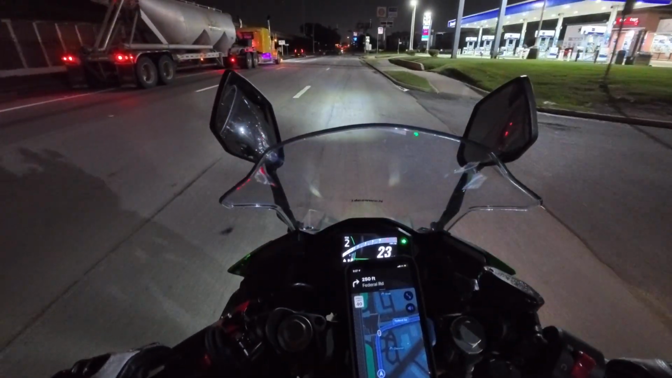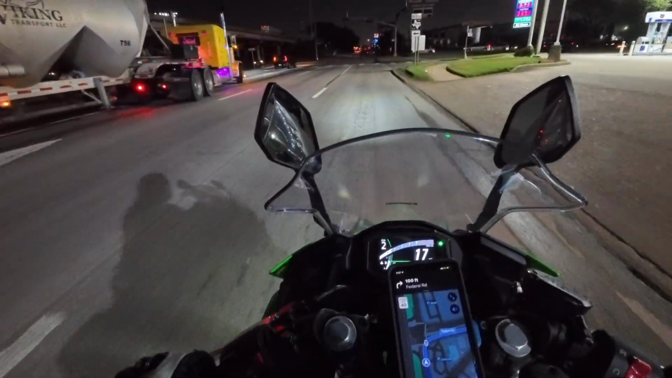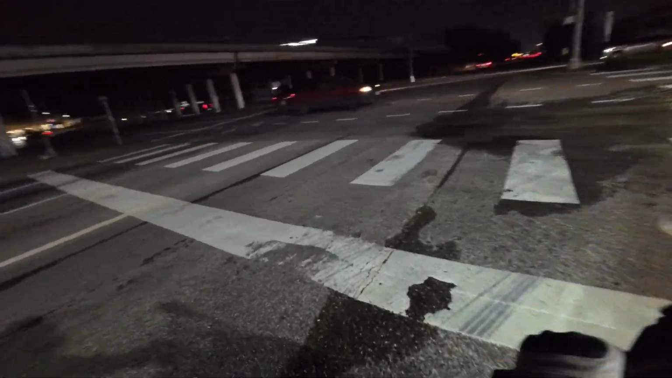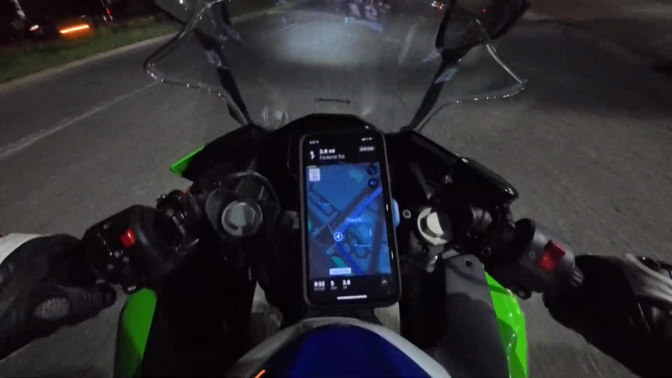There's a light. There's a light. Why is this thing turning like a fucking motorcycle? Yo, I don't know what the fuck, bro? These lights don't work or what?